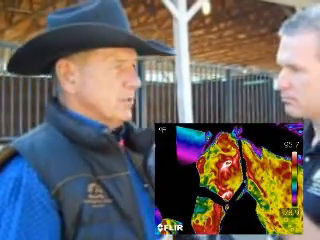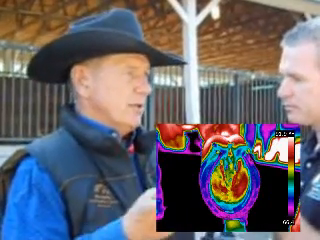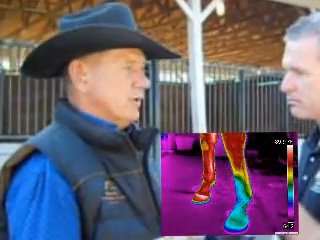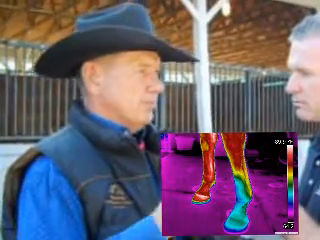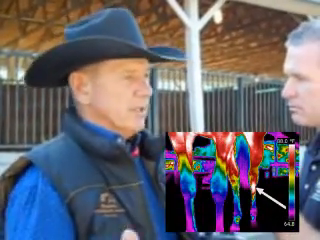So I think it would be excellent to have a baseline image that you could say, okay, my horse is sound, everything is great, but you have that. Like, I keep all the ultrasounds that I have done on the horses, the X-rays, I keep all that. And so I have a good baseline. If something does go wrong with my horse, I have something to compare it to.